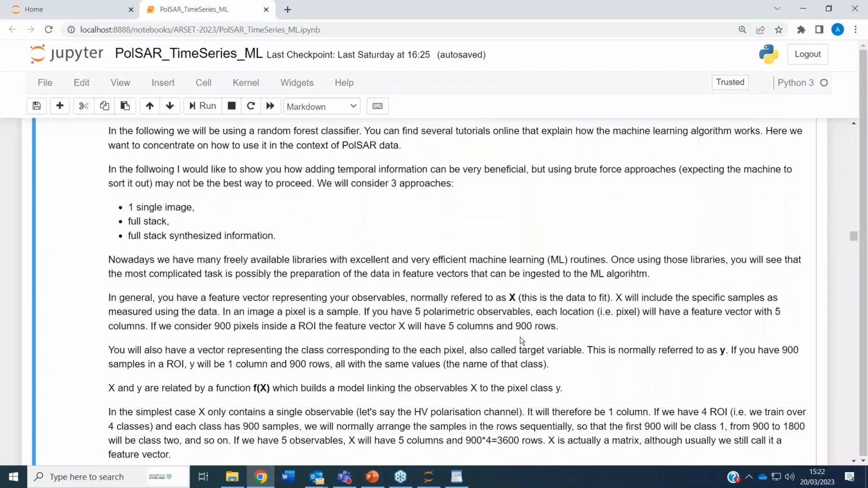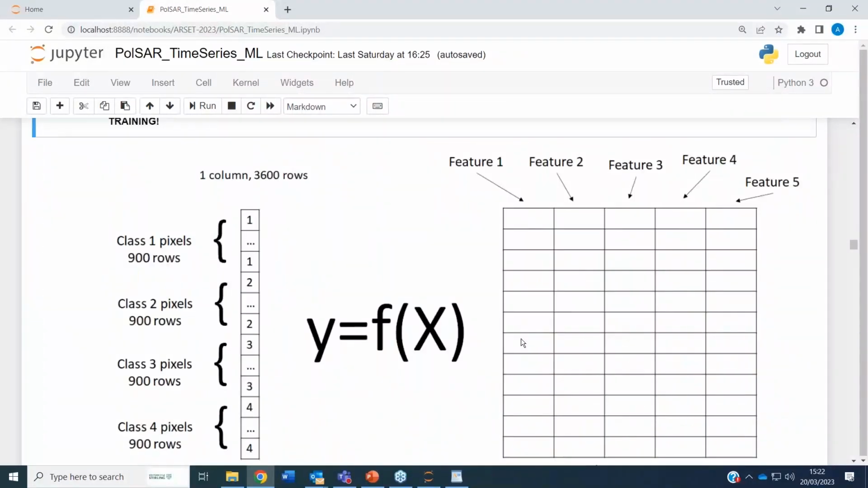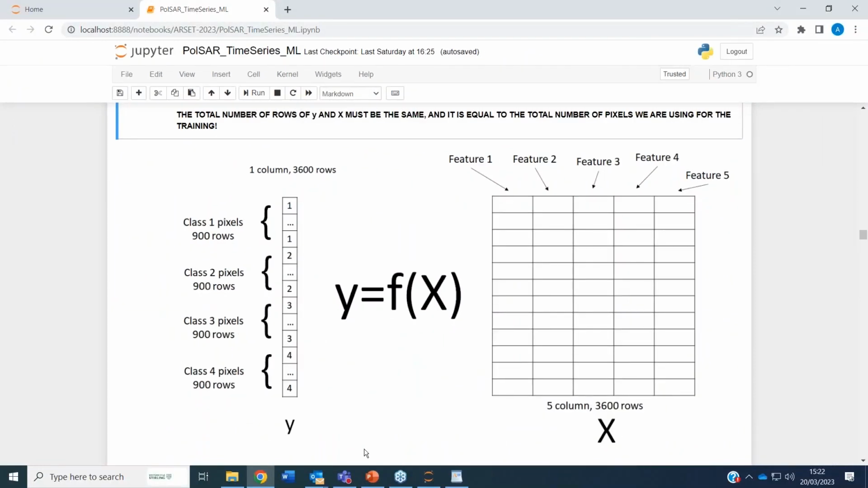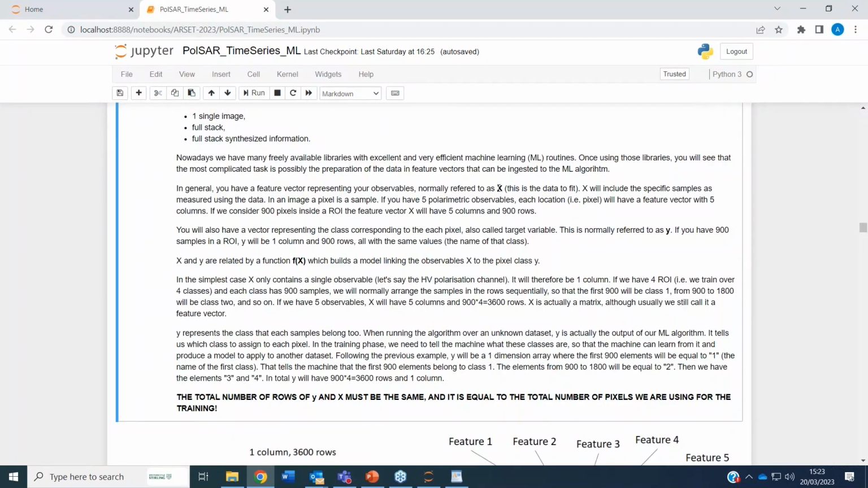vectors. A machine learning approach tries to connect some data to, say, a target vector, the class of interest, using a function or a model, call it F here. So try to connect these two. Let's start with X first. X is actually the data to fit, and we normally call it feature vector, although it's not really a vector, it's a matrix in most cases.